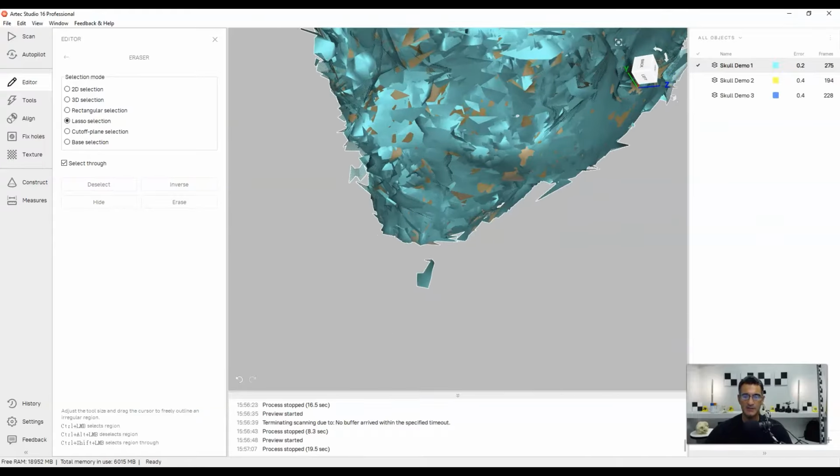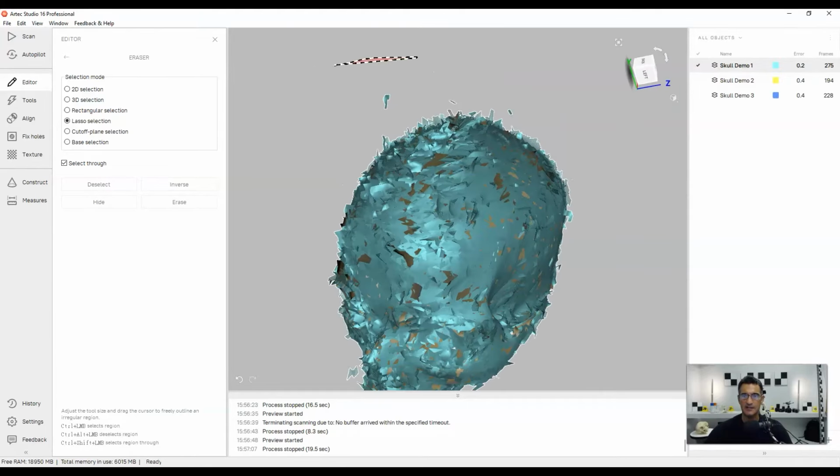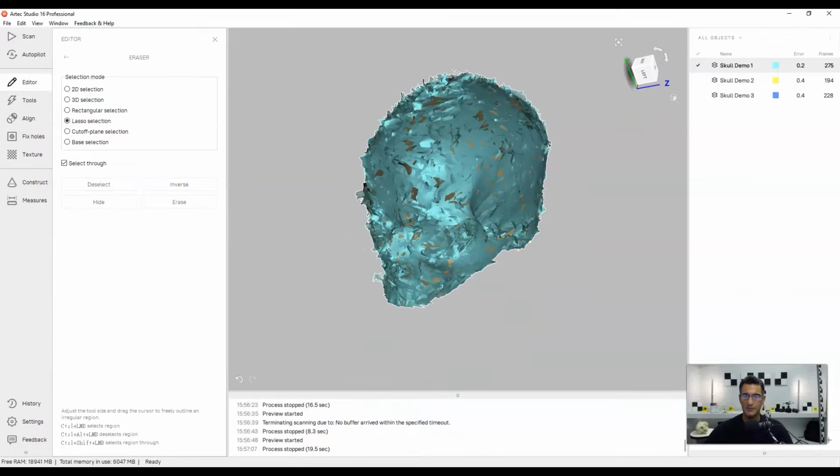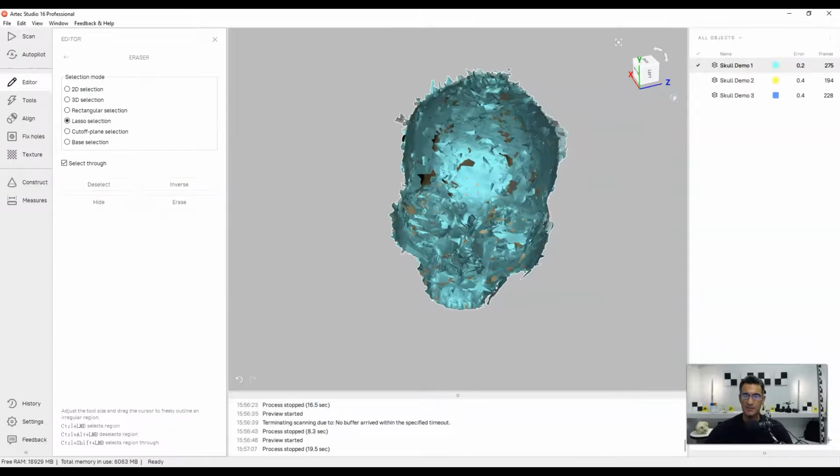I could continue doing this with little bits and pieces, but I only have to get the major stuff. This actually cleans up really well afterwards. These little islands and stuff like that tend to disappear once you apply some of the other processing on it. So that one's good.